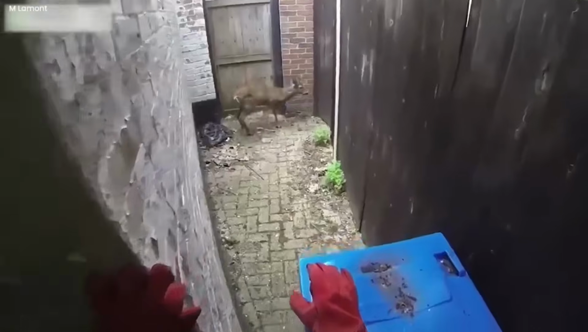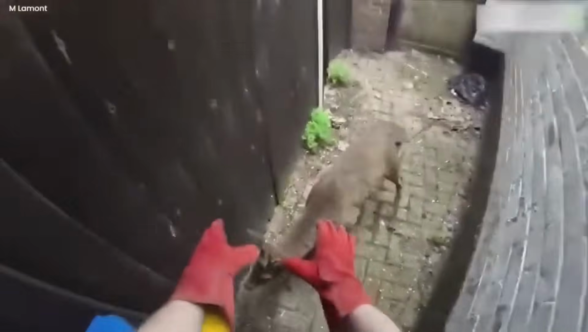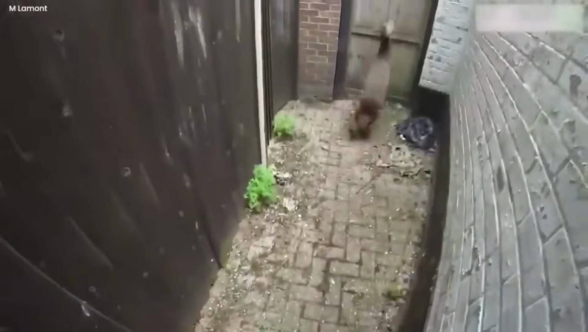But catching the deer was no walk in the park. It ran through the city like a blur, graceful and fast. The rescue team chased it through the streets, alleys, and roads, leaving everyone amazed.